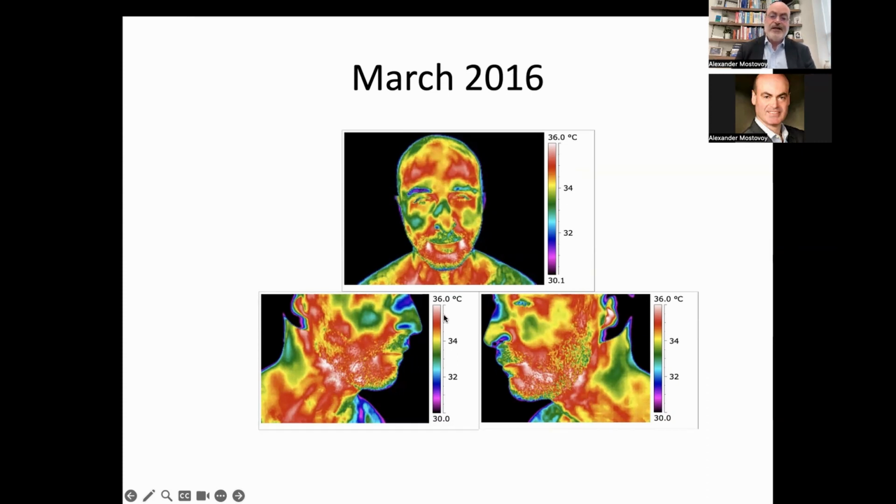So I asked him to go get examined. He did. And what happened was that he had a root canal in those areas. And the dentist who performed the root canal told him that there's absolutely nothing wrong with the root canal. There's absolutely no connection to his suffering from it.